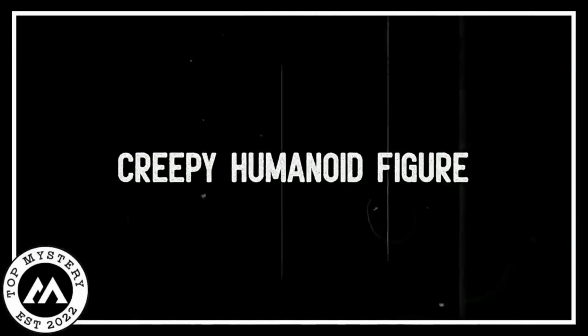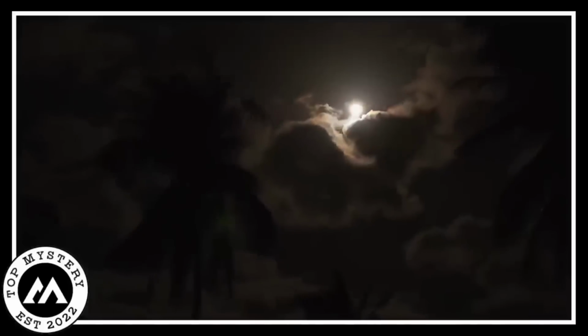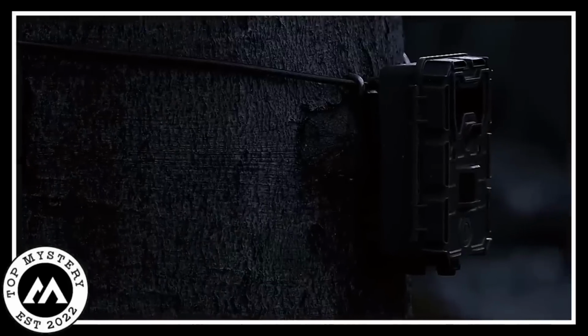Creepy humanoid figure. One spooky night, a mysterious event unfolded as a trail camera captured something eerie. In the darkness, a humanoid figure dressed in ghostly white appeared, strolling down the road. What is really chilling? It had no hands. Instead, where hands should be, there was just emptiness.